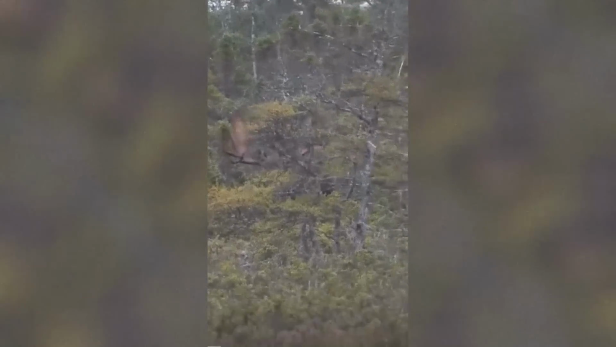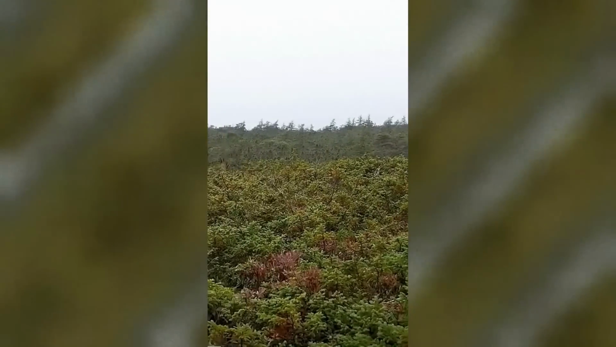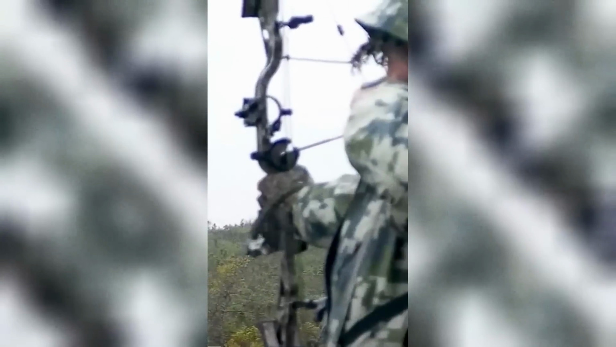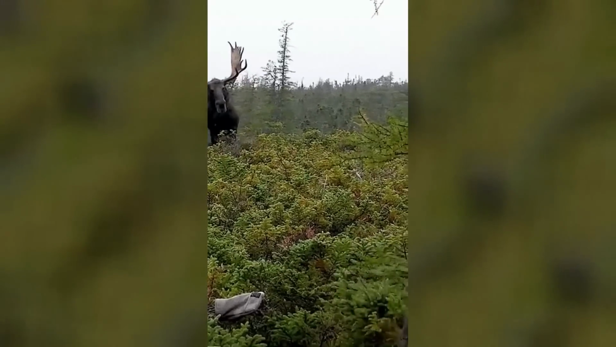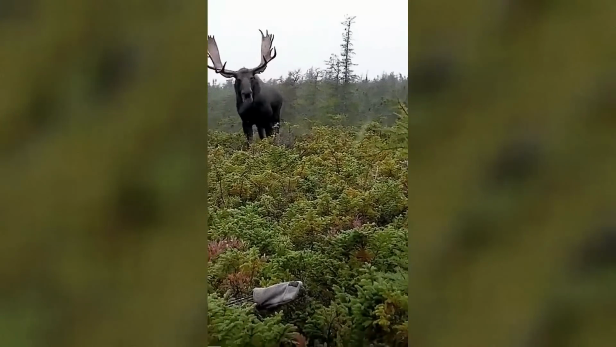Look at the way this moose looks at this person. It's literally like he's saying, go ahead, I'll give you a shot, but you're only going to get one off, so it better be a good one. I mean, the confidence in this thing, I don't know, this is crazy.